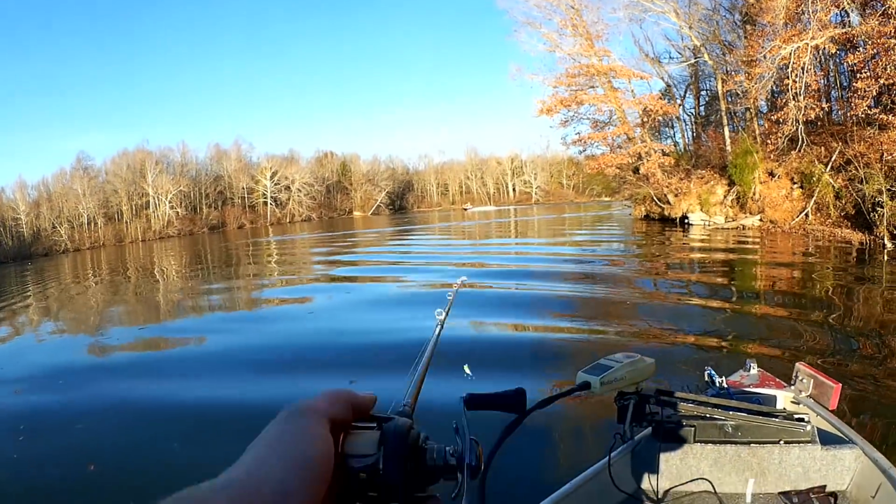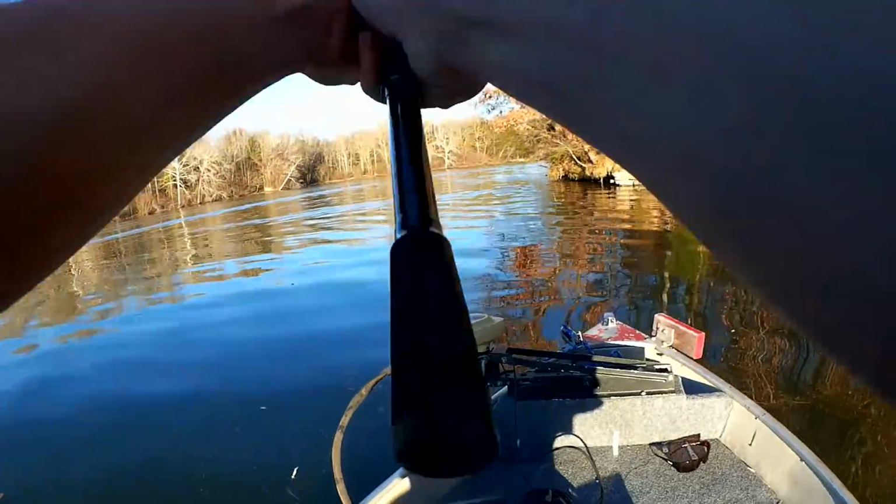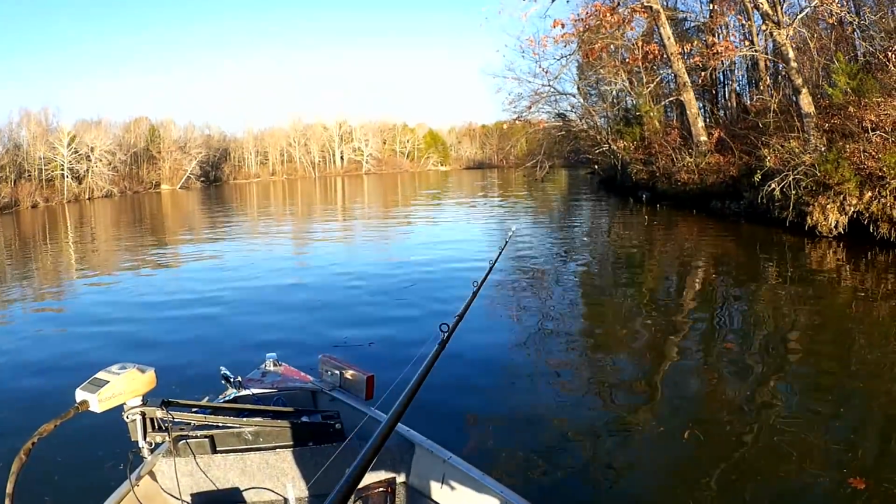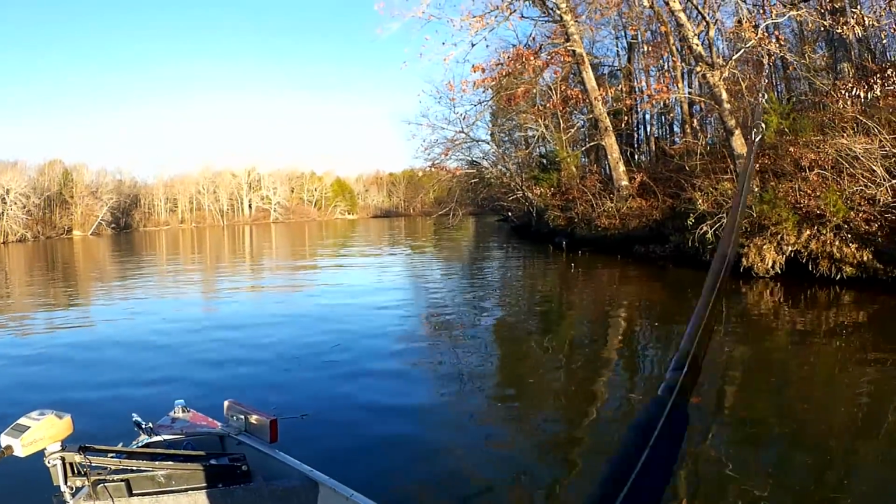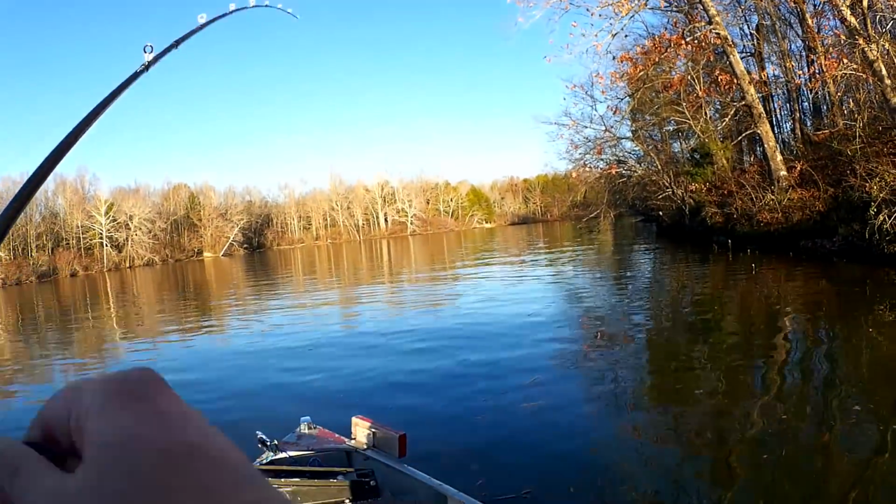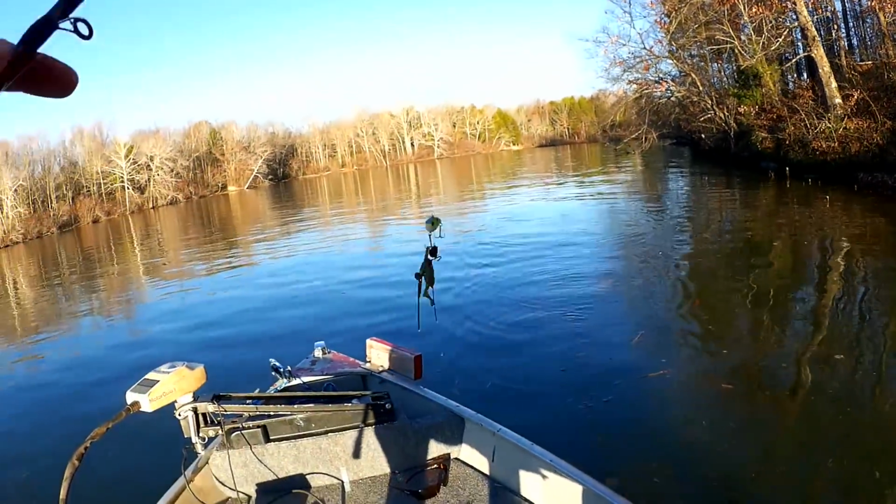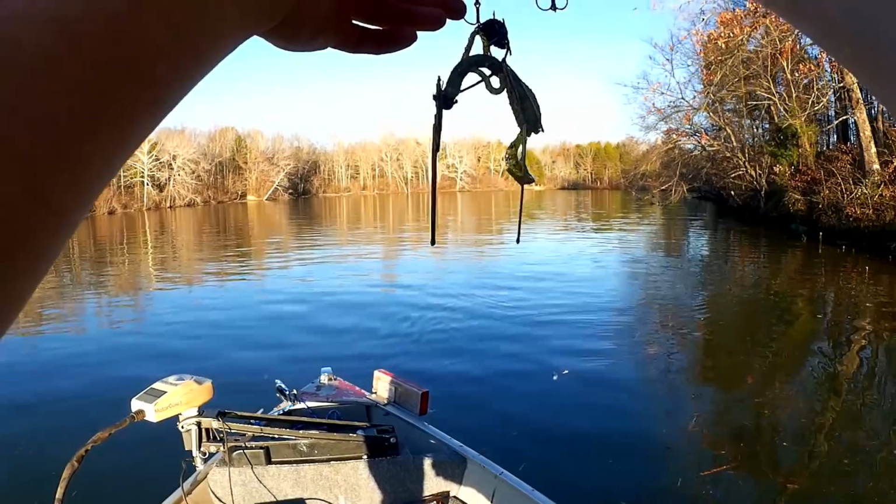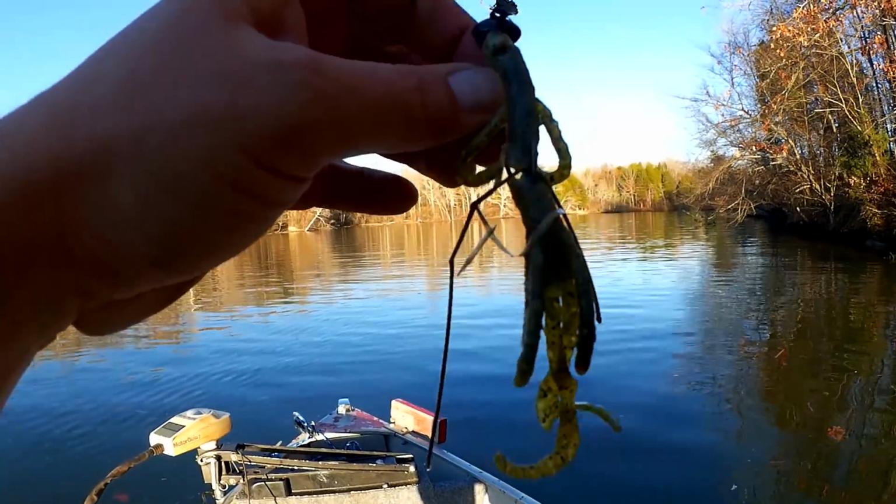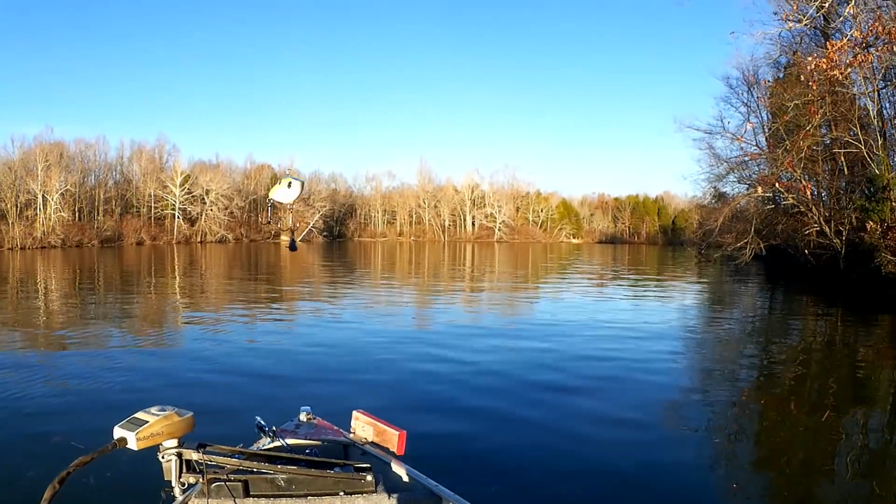Oh, there he is. Do I have a fish? Ugh. No, but I do have something. A brush hog. Look at that. Caught something. So far I caught one shad, one old nasty brush hog.